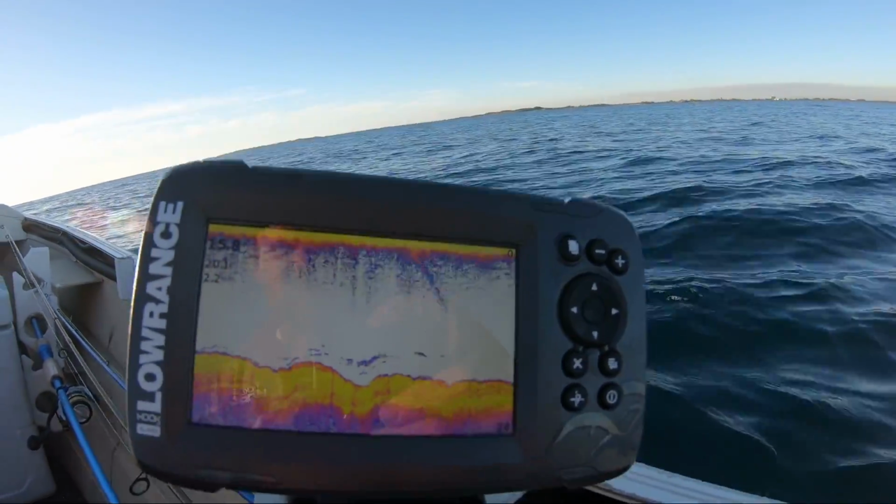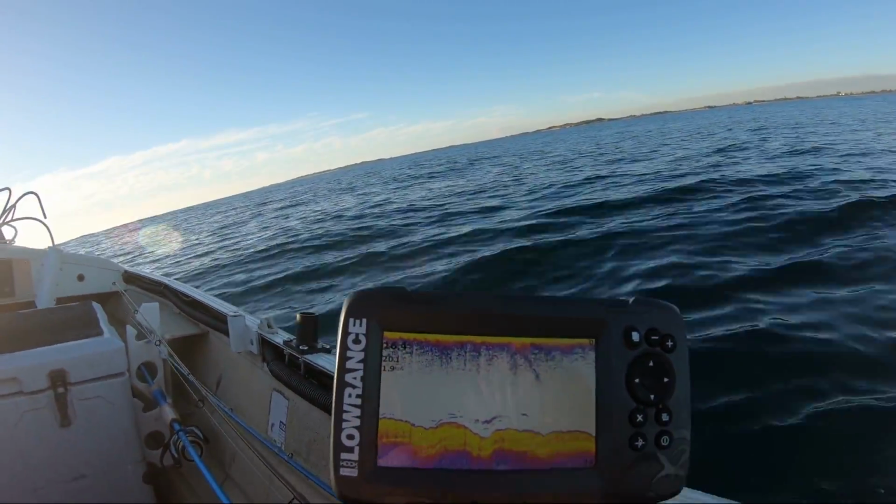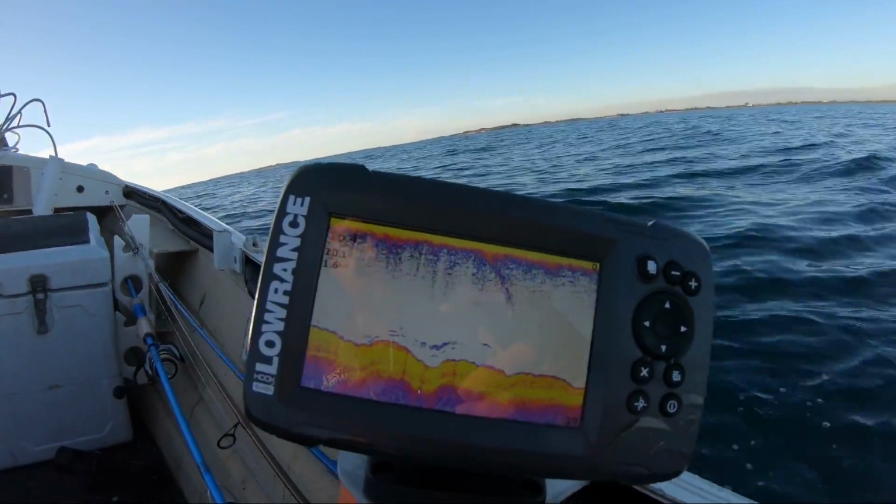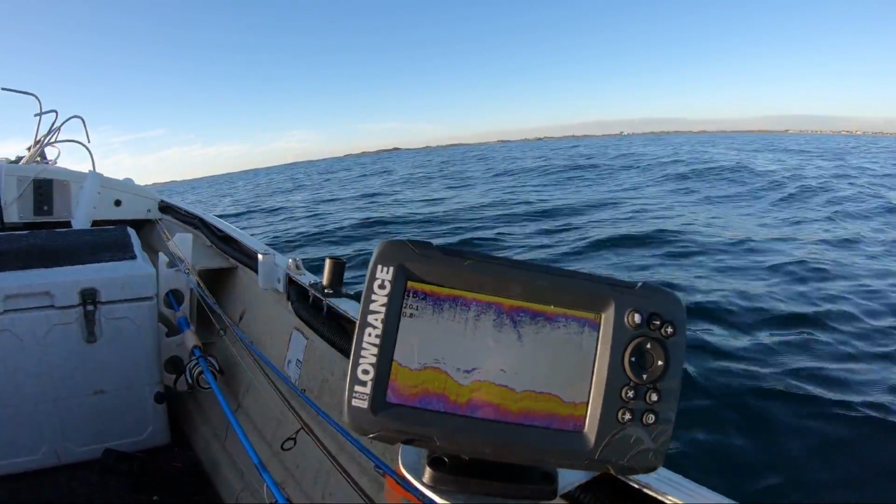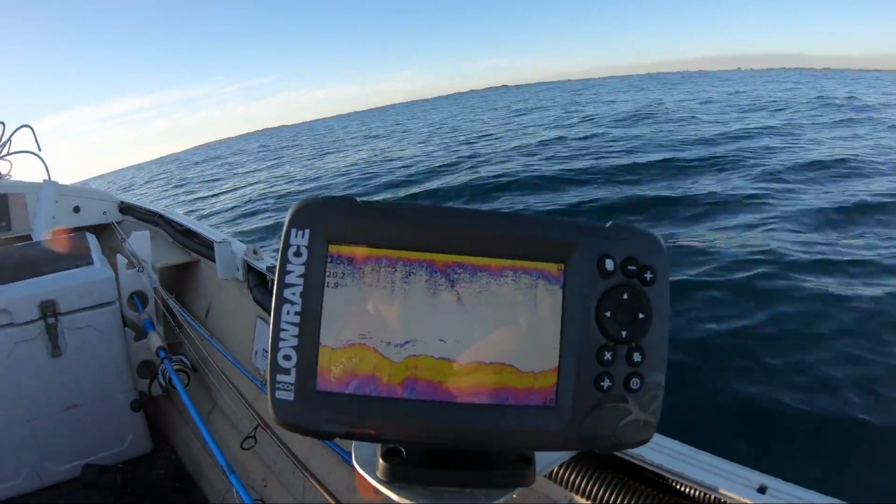There's a couple of good looking sounds, but that one there could be a decent little pinky, I think. A few bait fish and whatnot. So fingers crossed. We'll see how we go.